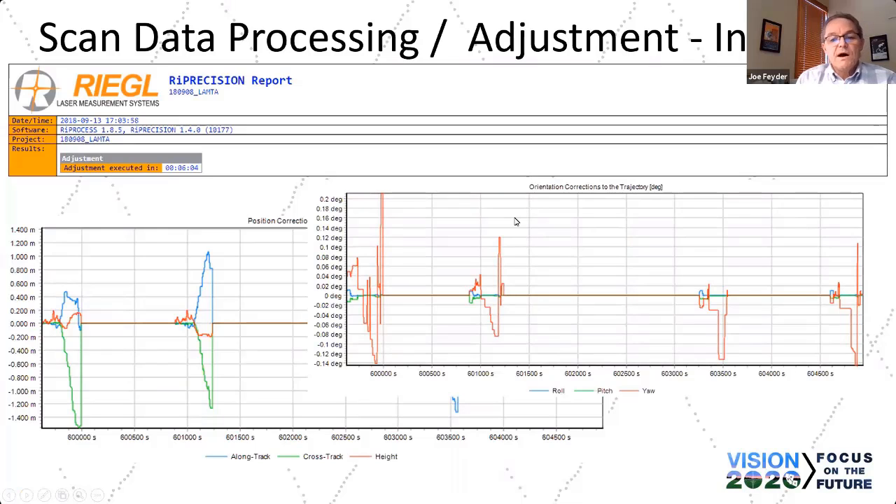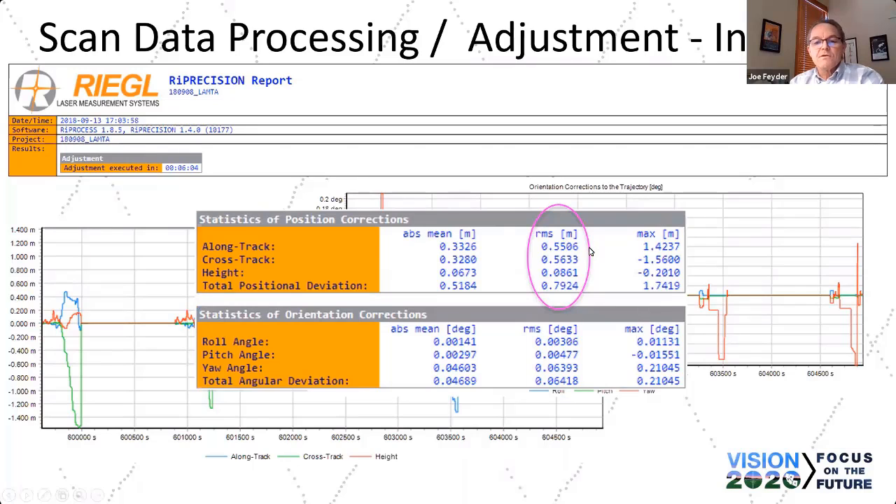Corrections to the trajectory and roll, pitch and heading. The yaw probably is indicative of the cross track. So there's some pretty good corrections taking place between the multiple passes on the first iteration of cloud-to-cloud adjustment. After that pass, the residuals were we're still half a meter off in along track and across track, height 9 centimeters. I can't believe that without any GPS positioning.